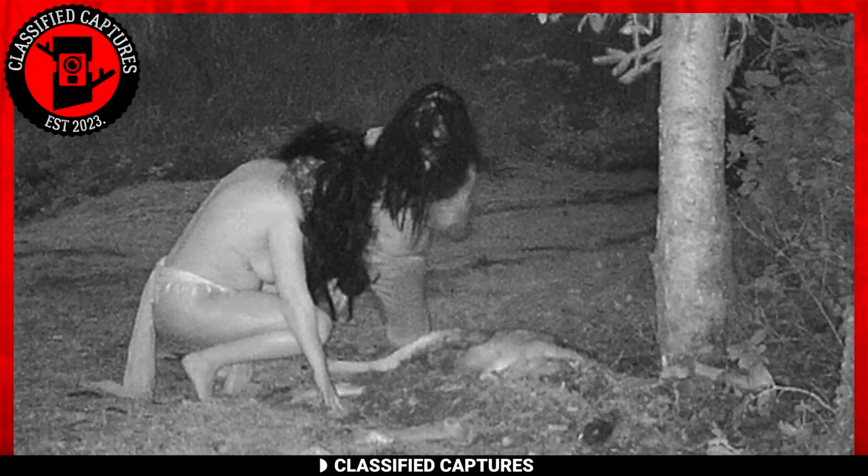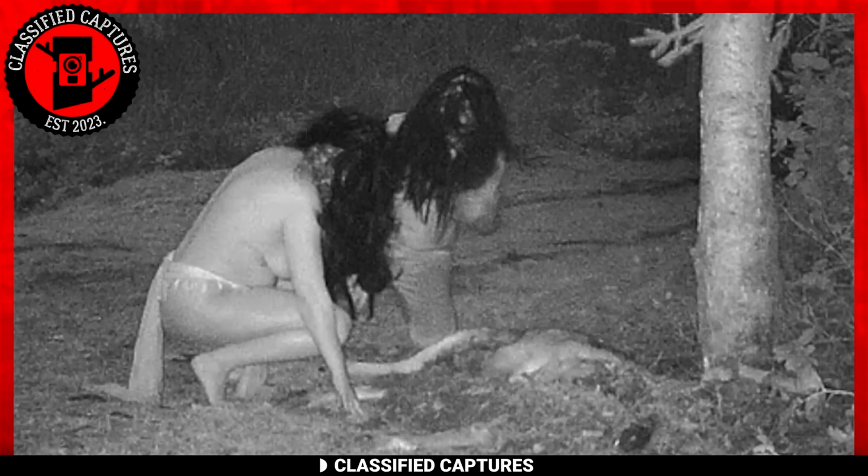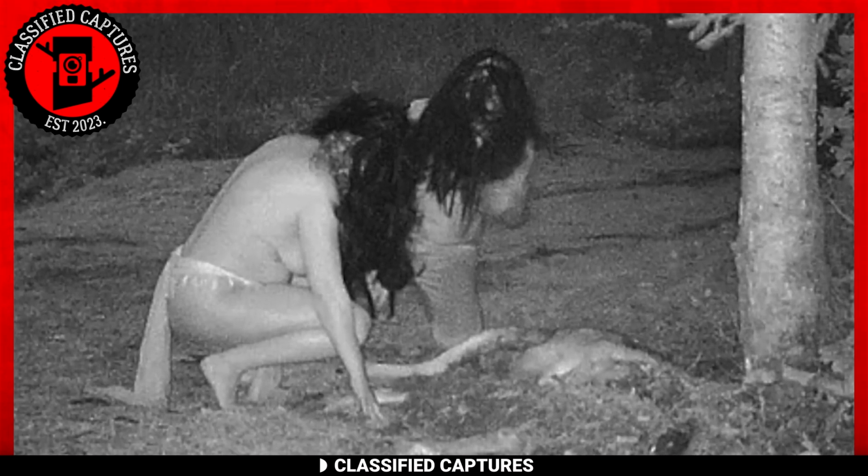Disclaimer, this next capture may be the most disturbing on our list. If you don't have the stomach for it, you might want to skip ahead by 30 seconds. If you can hear me, then you decided to listen, but I pray this does not become a thing you end up regretting. For our next trail cam, we travel all the way to Canada,